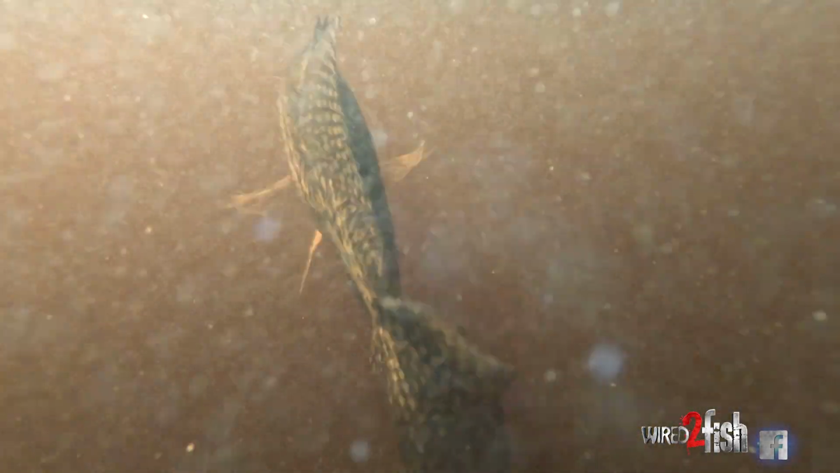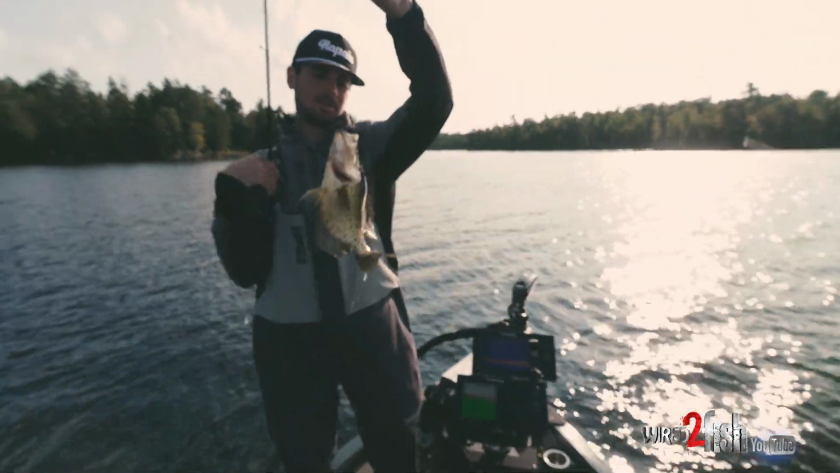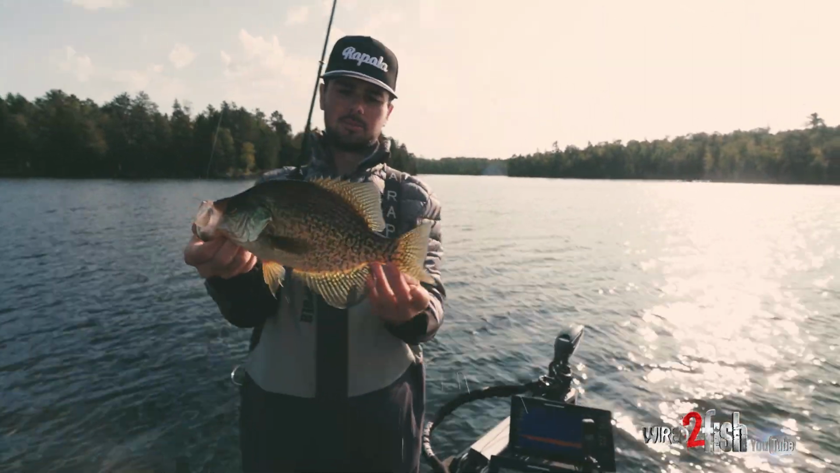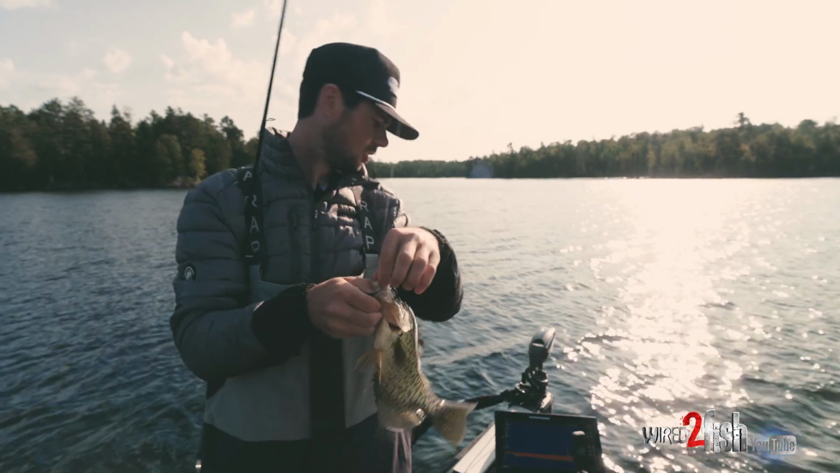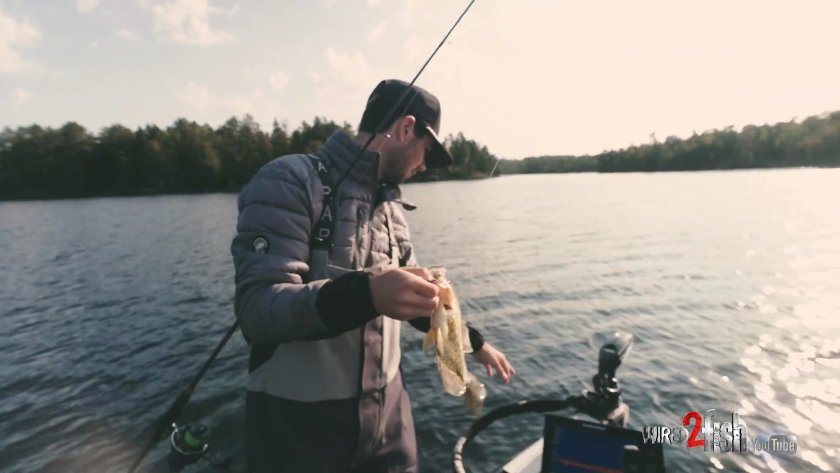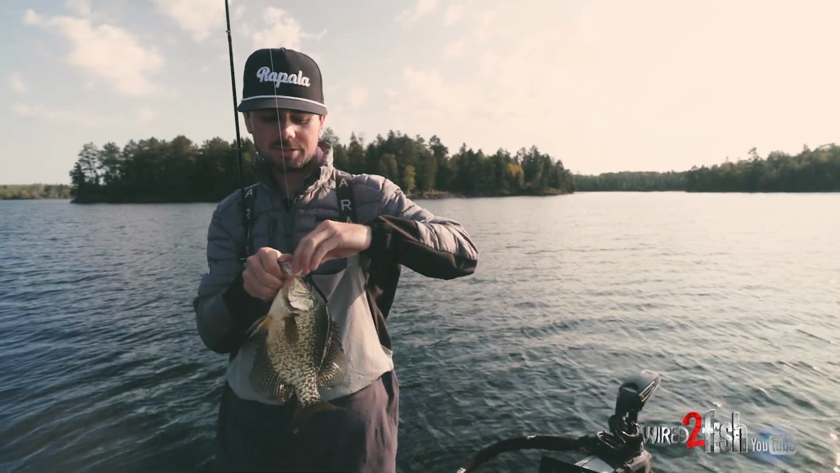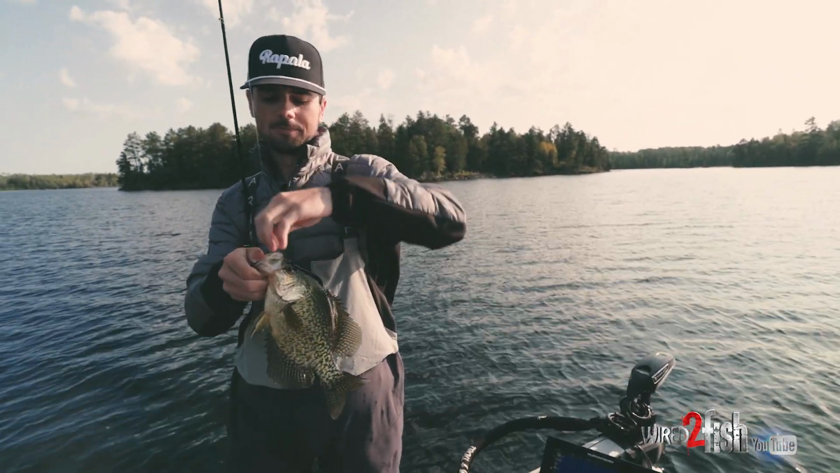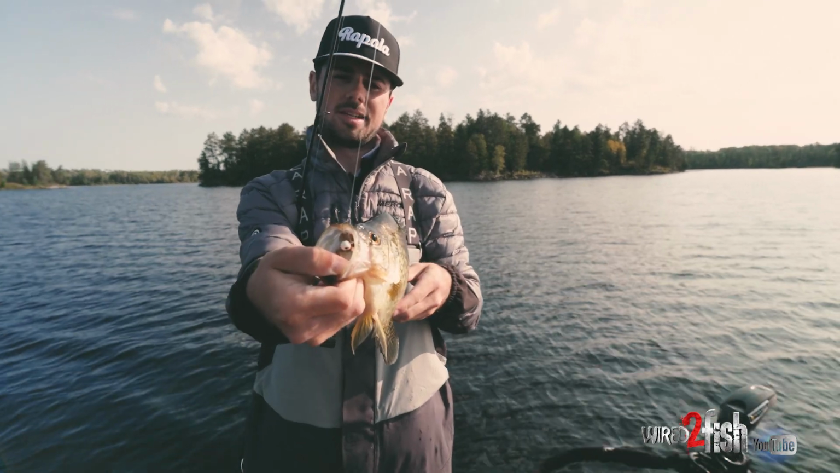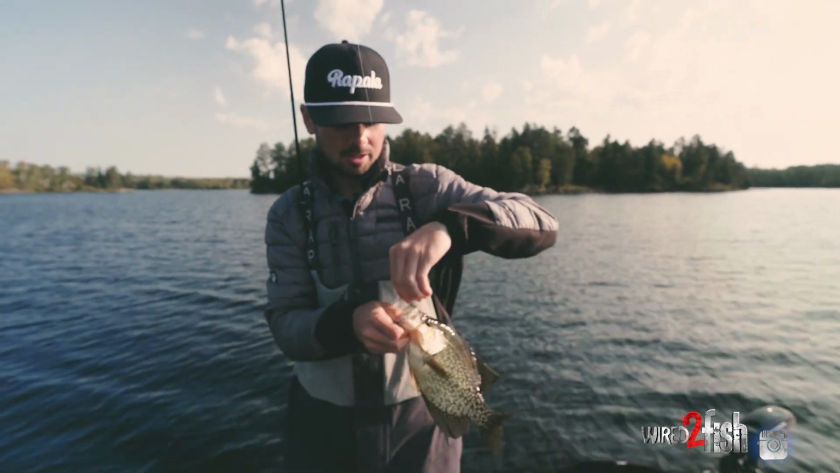What do we got? Nice. Oh, nice crappie. Oh, heck yeah. That's a nice one. That's a great big one. Just did a little bit of relocating here, and we got into a zone. This is a great big mud flat. It's like, what is it, 10 feet? And there's just trees scattered everywhere. And these ones actually do seem to be a little bit more set up on them. That is down the pipe. So that's a good little sign.